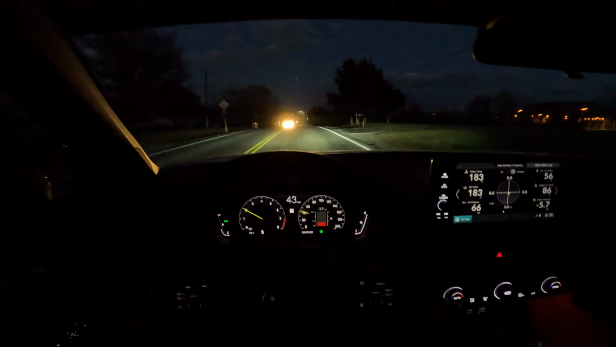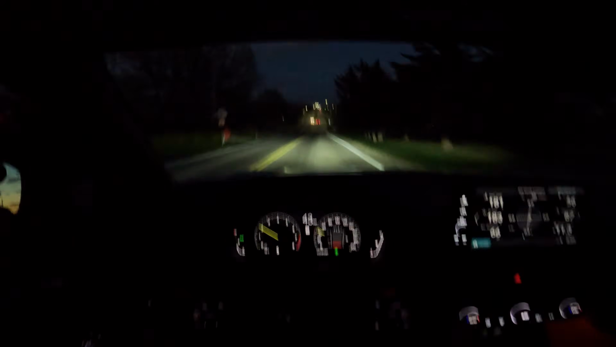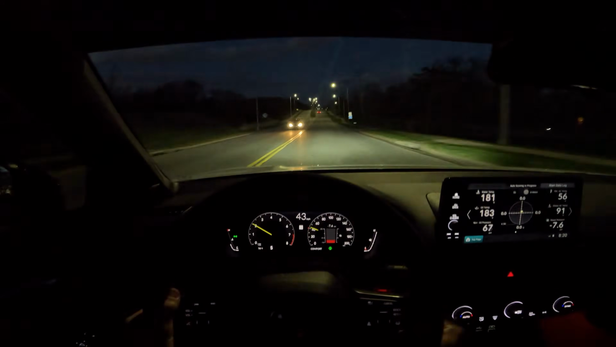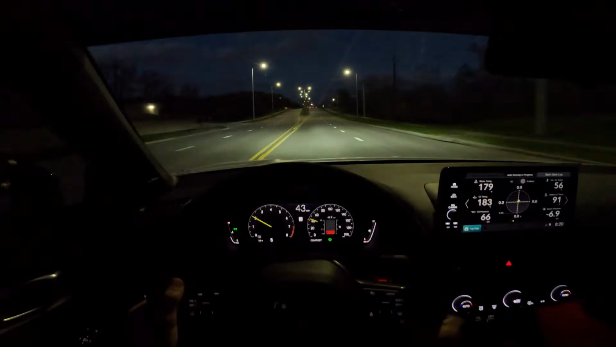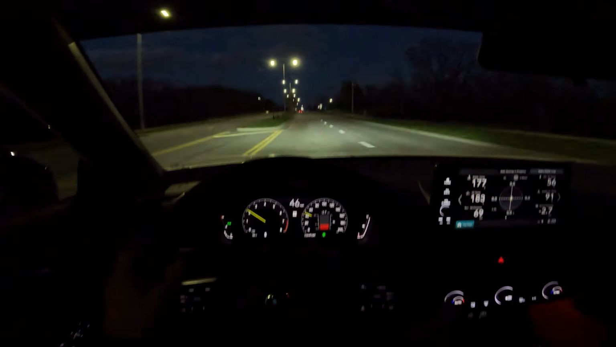I recently started putting 93 octane in the car, getting ready for Honda. I believe that will probably be the next thing I purchase for this car. Then I can run it on a 93 tune, like a base map, and that should give me about 360 horsepower and about 360 foot-pounds of torque.